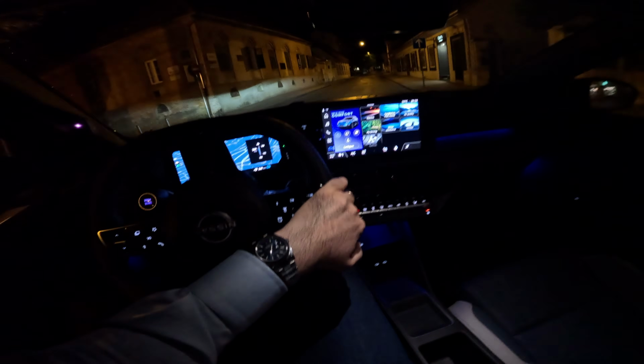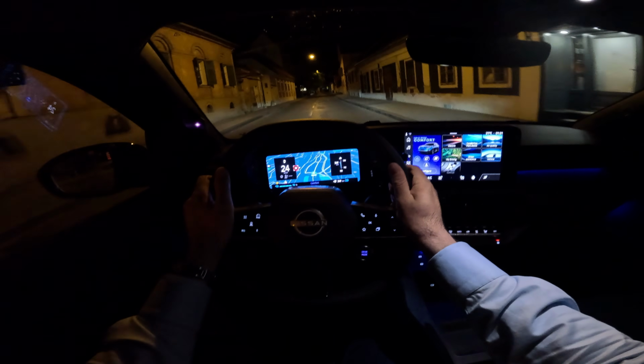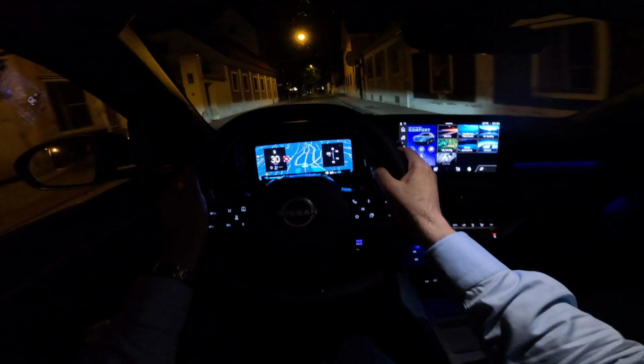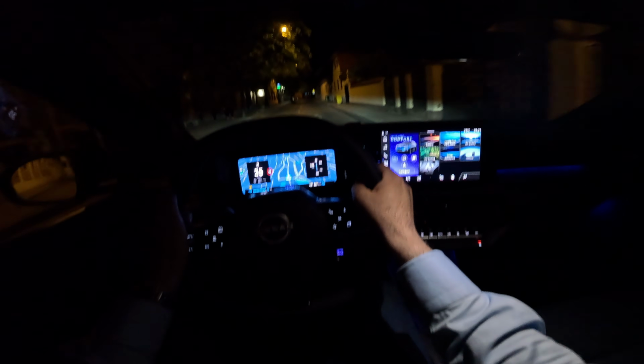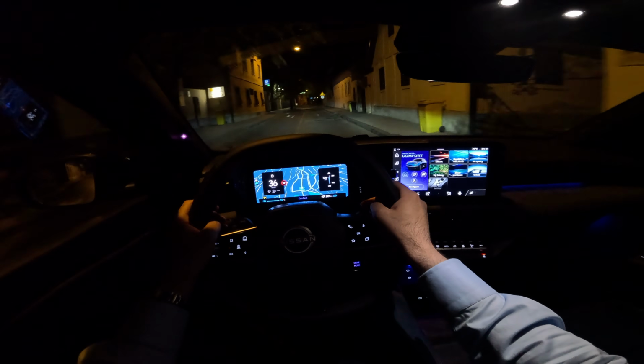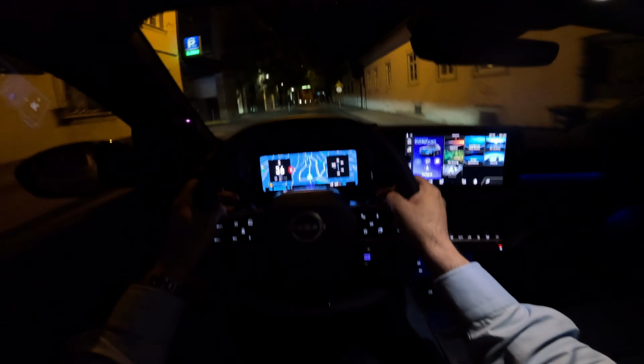Indicator sound is very pronounced. You can actually change the volume. There are 3 options. Currently I have it on the loudest setting because I find the indicators sound quite relaxing in this car.